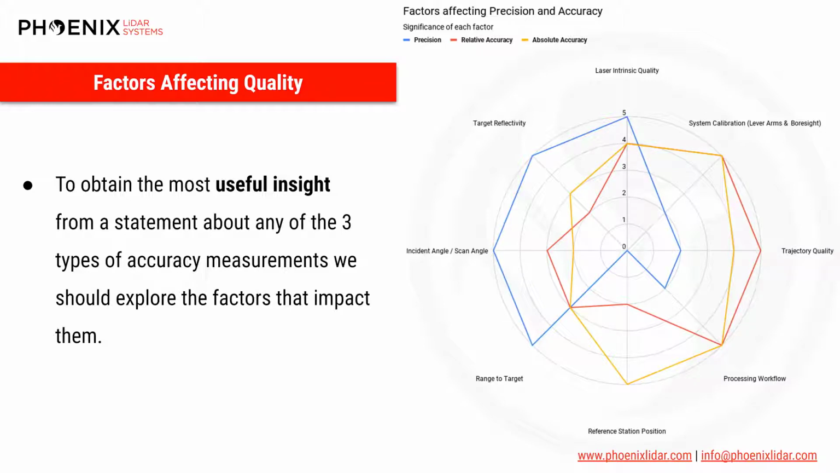To further our understanding of these quality metrics that we've discussed, it's very useful to have a grasp on the quality factors that impact them. 3 metrics often lumped into the statement of accuracy are actually influenced by a range of different factors. Precision, for example, is highly impacted by the intrinsic properties of a scanner and the target that it's interacting with. On the other side of things, the relative and absolute accuracy are massively impacted by navigation data, which software was utilized, and what workflow is employed.